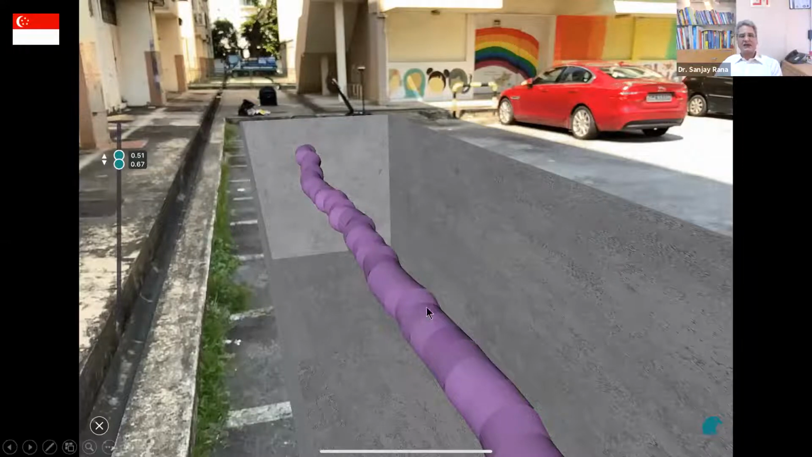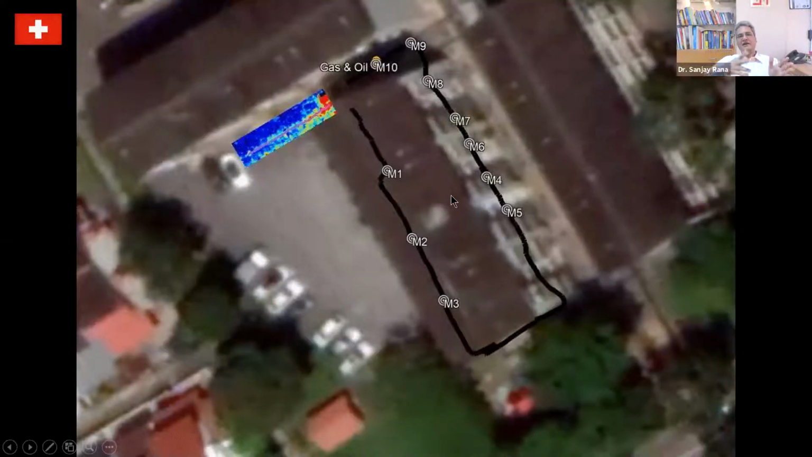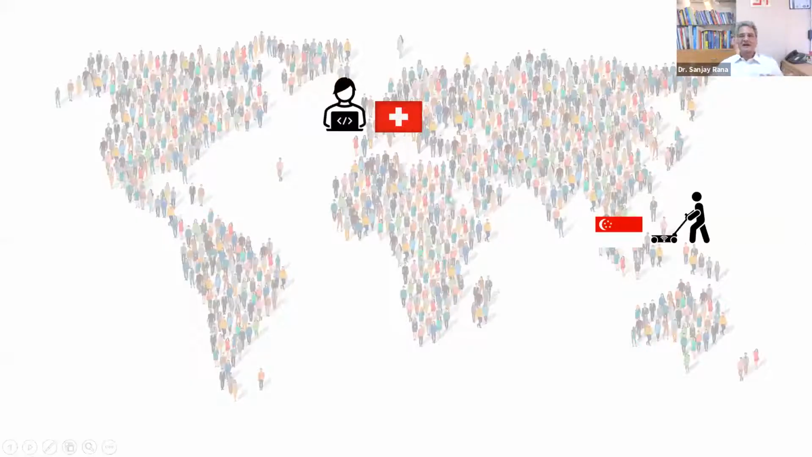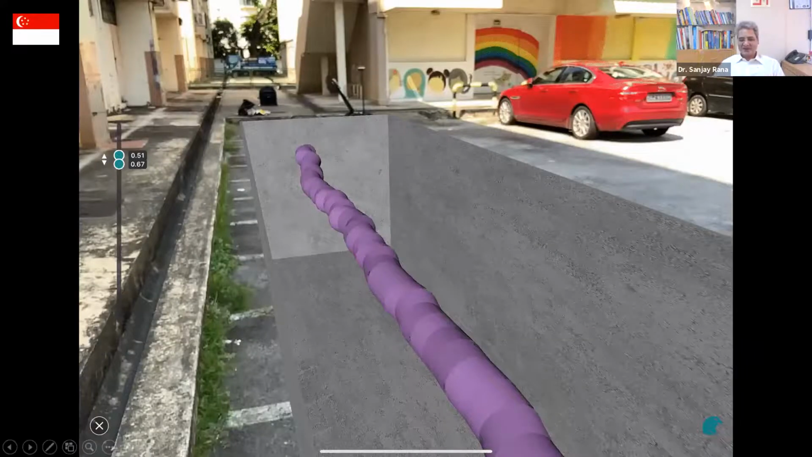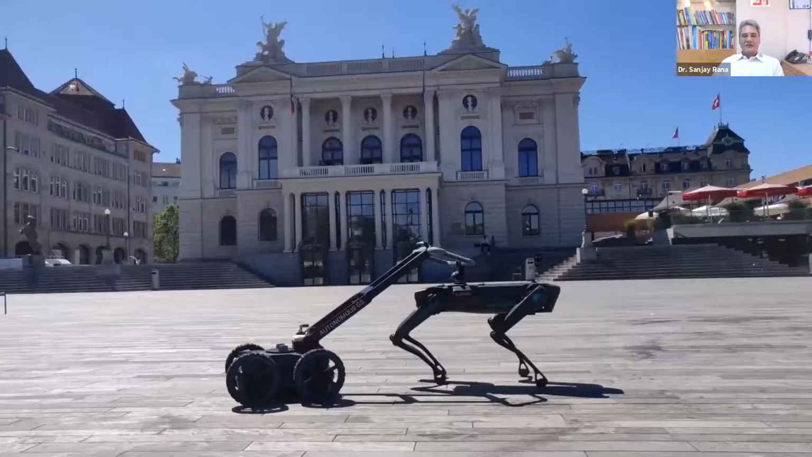He placed it on his image, and then he sent this data to Switzerland, and the expert was able to put it on Google Earth sitting in Switzerland and look at the data. So this is how the seamless collaboration and flow of data can take place from one office to the other. Practically, this is what I see as the future.